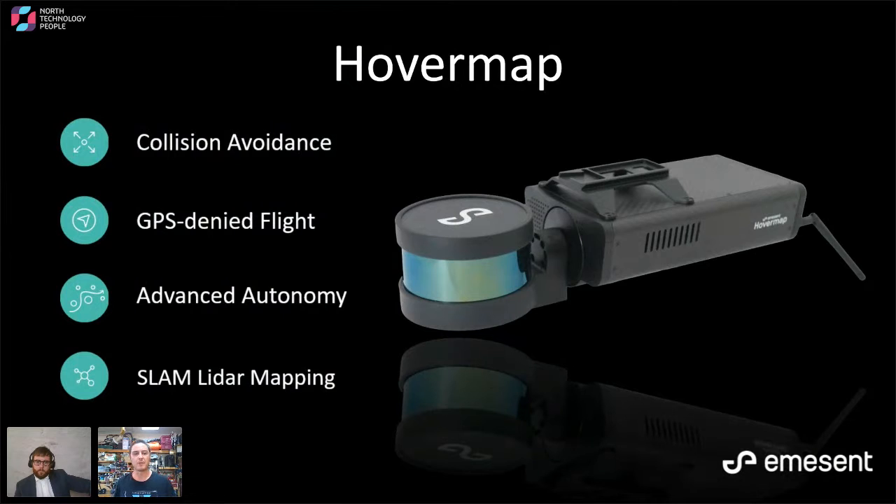So this is the Emesent Hovermap, weighs a couple kilos. It's a SLAM-based LiDAR. It's a mobile LiDAR unit. Gives us 1 to 3 centimeters of accuracy. Allows for collision avoidance on the drone in the sense that we can fly it into something and it knows that there's an obstacle in the way and won't allow you to fly into it. It will also allow for waypoint mapping in GPS-denied environments. It can build a 3D model on a tablet and show you where it's going, the flight planning it's doing, and return autonomously.